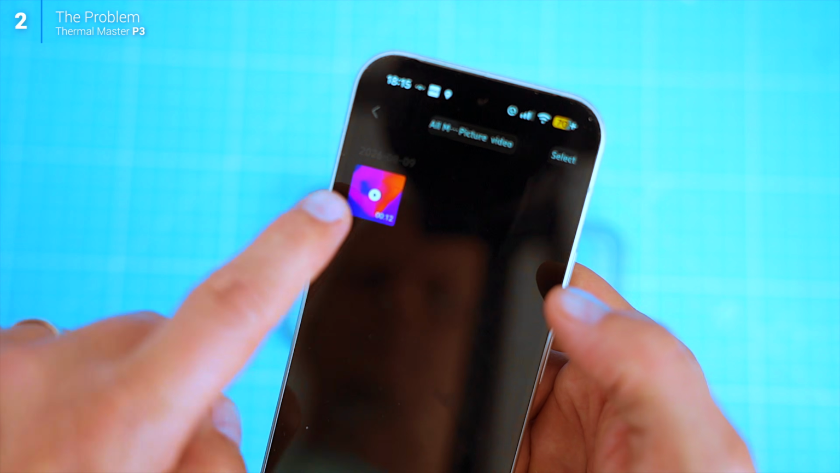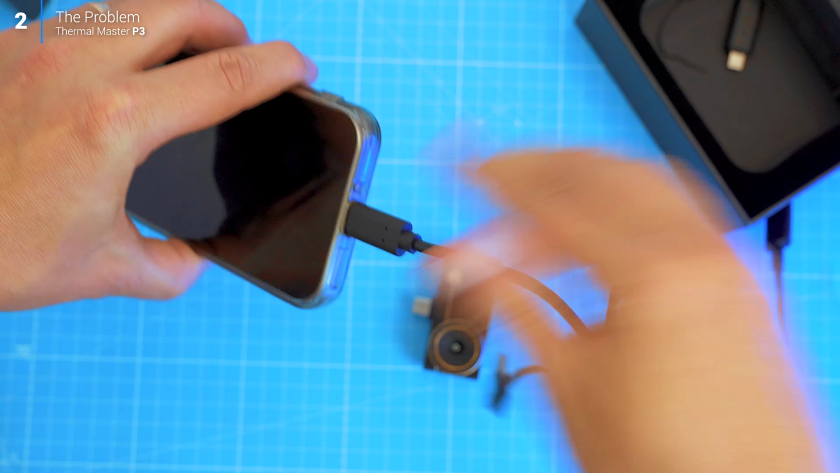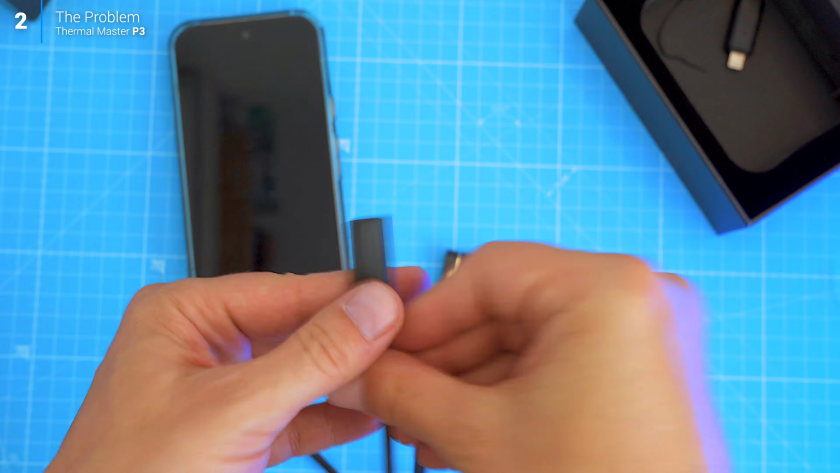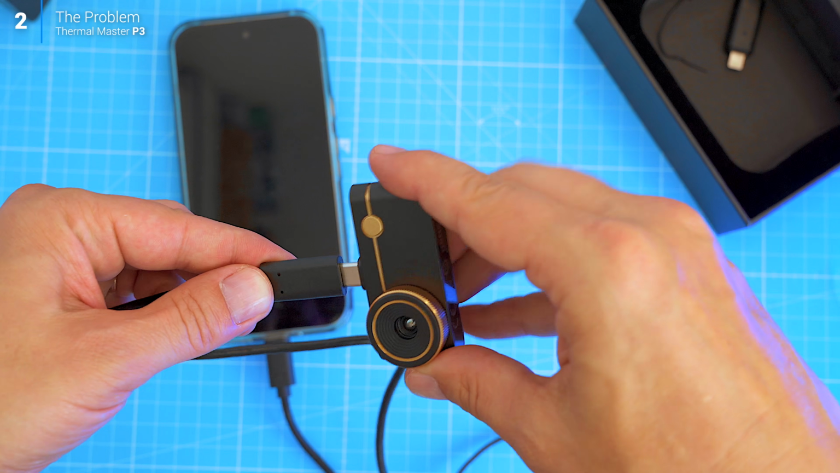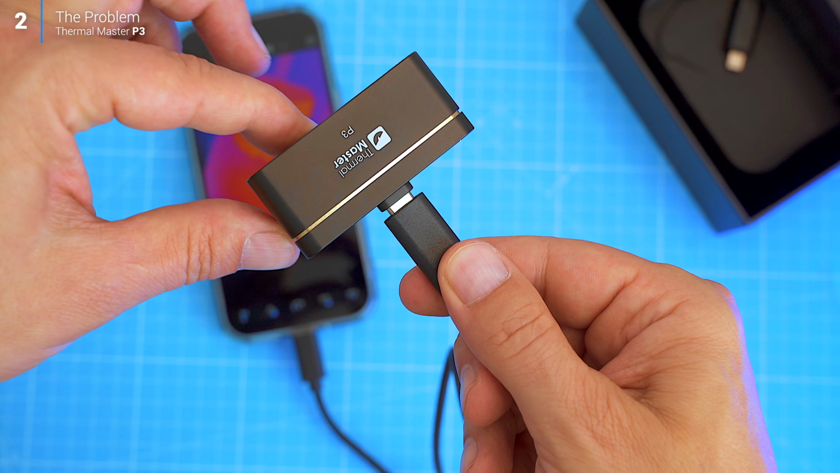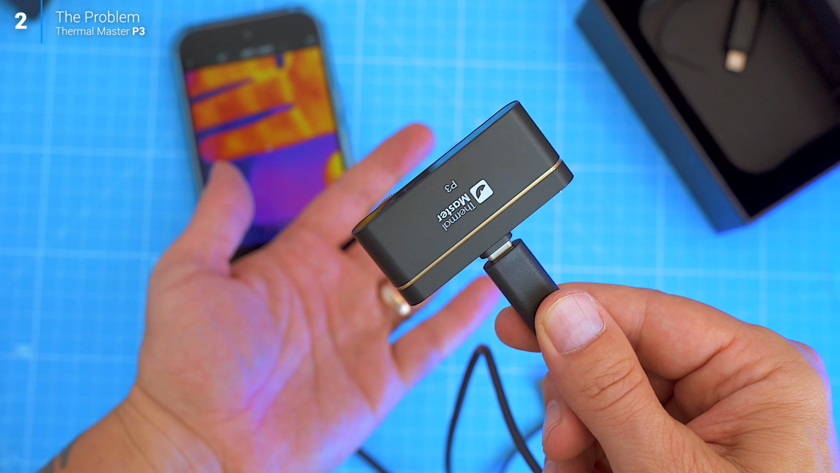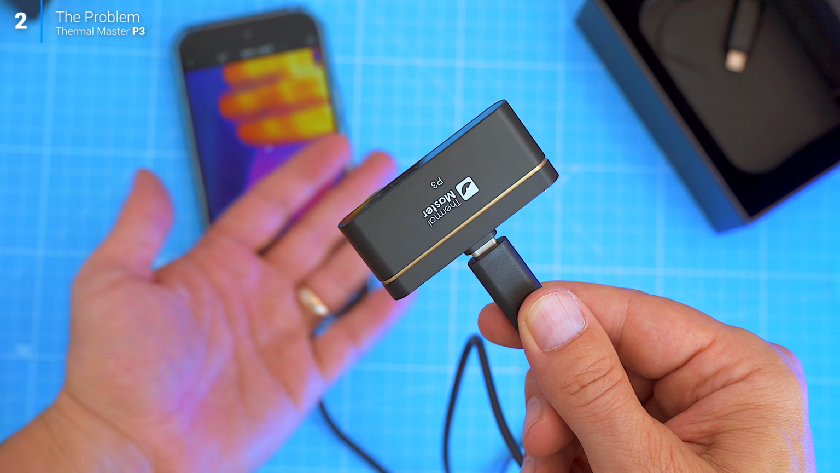Thankfully, the fix is incredibly simple. Use the supplied extension cable. As soon as I did that, the problem completely disappeared. The phone stays still, the camera stays still, and you're only moving the camera itself. Honestly, I would recommend using the extension cable from day one.